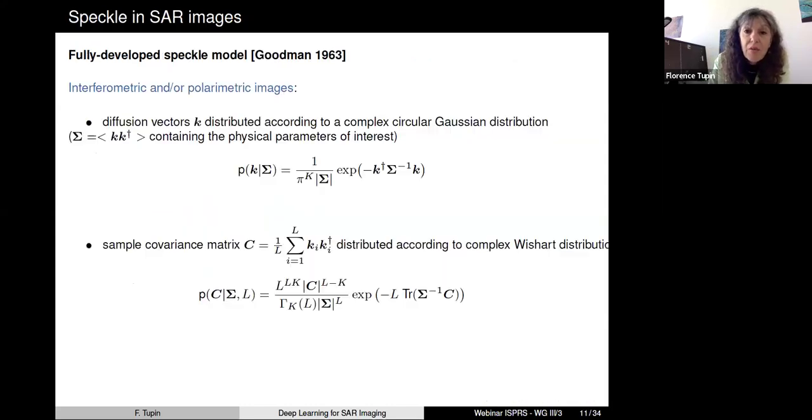And you see, again, the Goodman model will give you some distribution that will link the observation, like the small complex vector that you are recording for each pixel, conditionally to what you are interested in, which is this covariance matrix, sigma, which contains all the physical parameters of interest. Okay, so you have this complex circular Gaussian distribution.